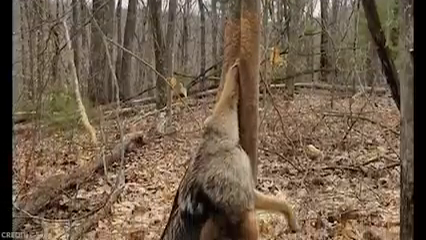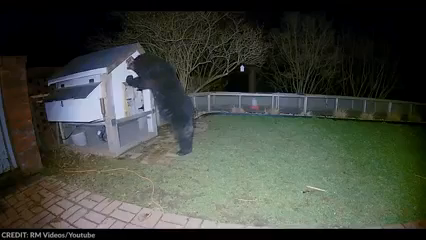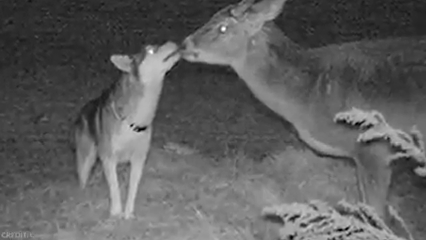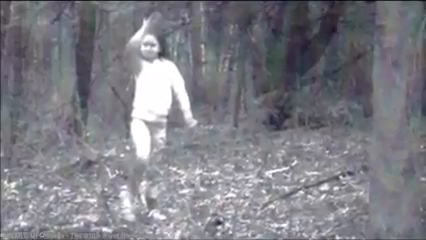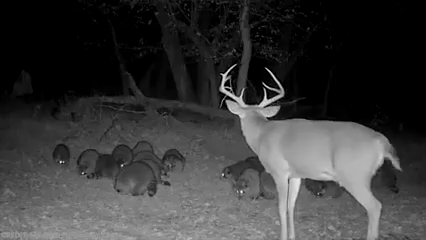Trail cameras or scout cameras are usually attached in the woods to monitor wildlife in the area. Hunters use them to monitor their game, but researchers and watchers also benefit from the videos taken by trail cams. It's also quite simple to install. You just have to put it in a location where you think there's animal activity. Some people also set up some feeders to attract animals.